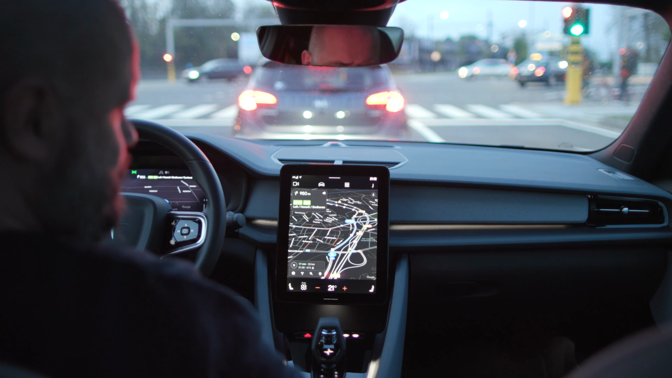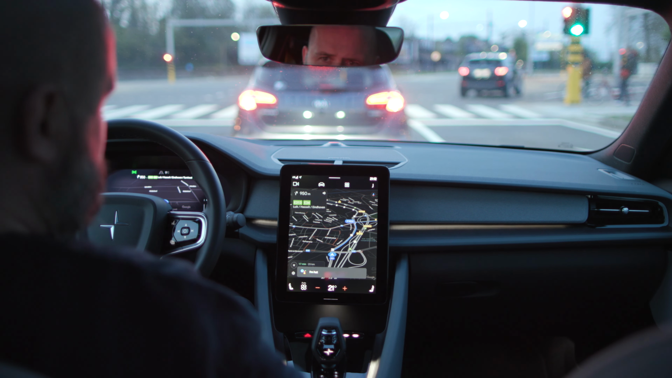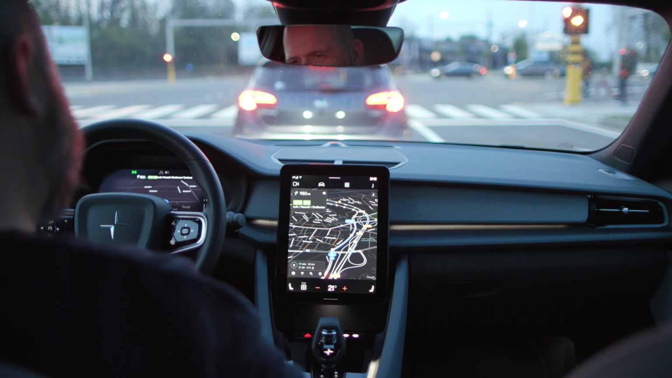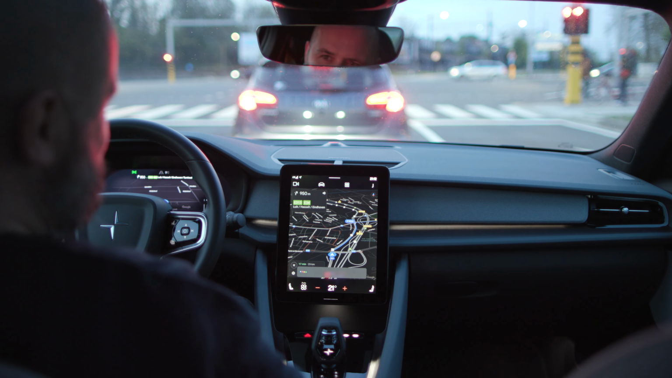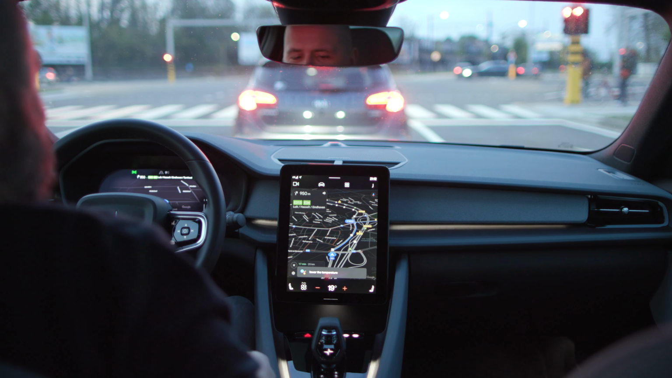Hey Google, I'm hot. What should I do to keep you cool? Hey Google, lower the temperature. Sure, turning down the temperature.